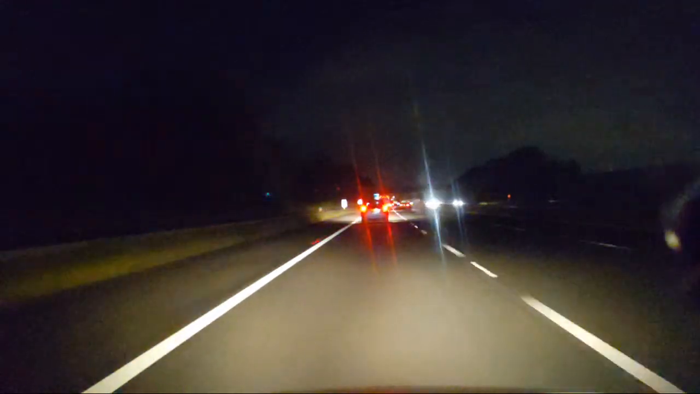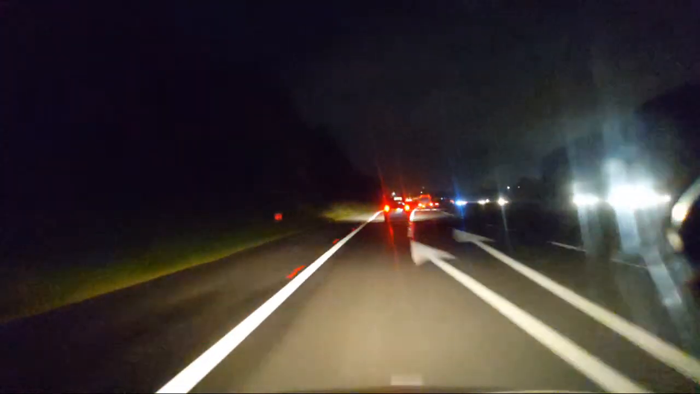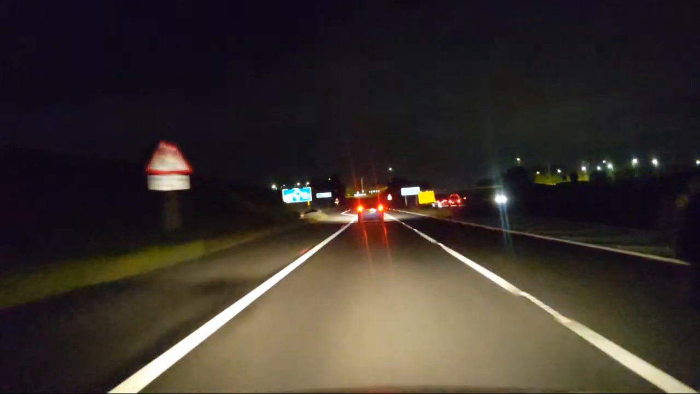Go 2, 3, 4. I need to brake. We'll take foot off the accelerator because I don't know what the car in front's going to do. Car behind either. So we're coming up. Foot's off the brake. Foot's off the accelerator. I mean, just hanging over the brake just in case. No, we're doing all right. We're doing all right.